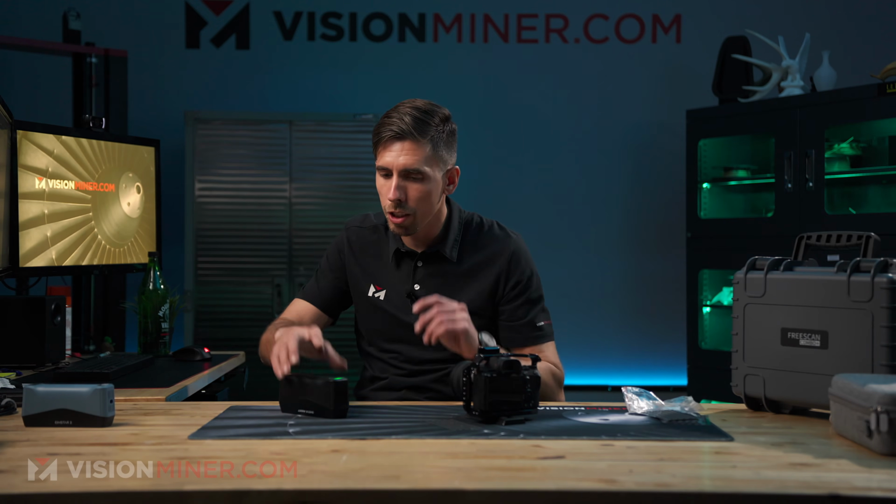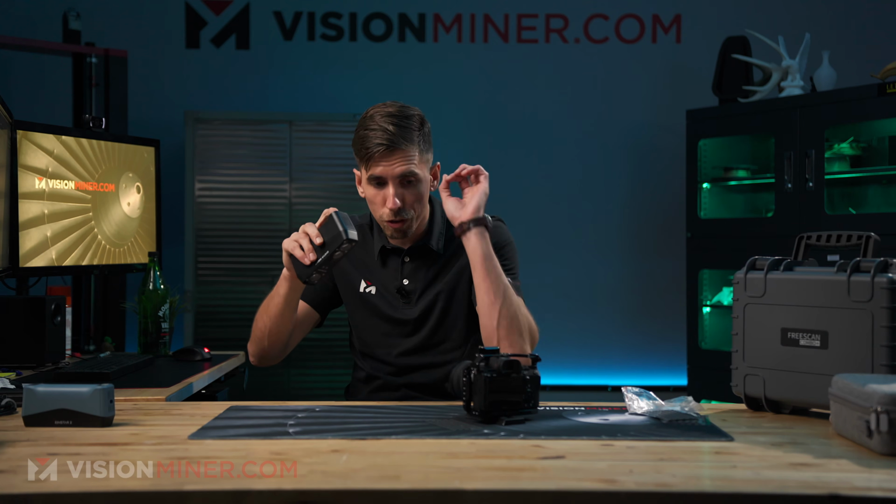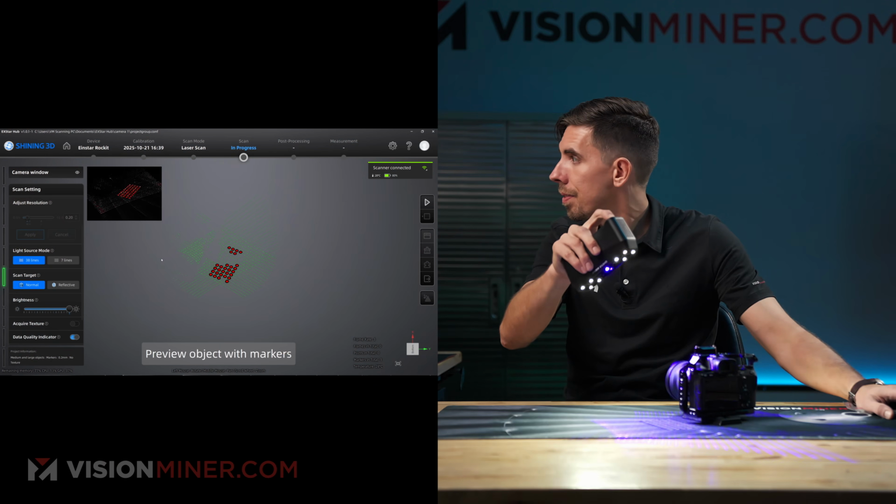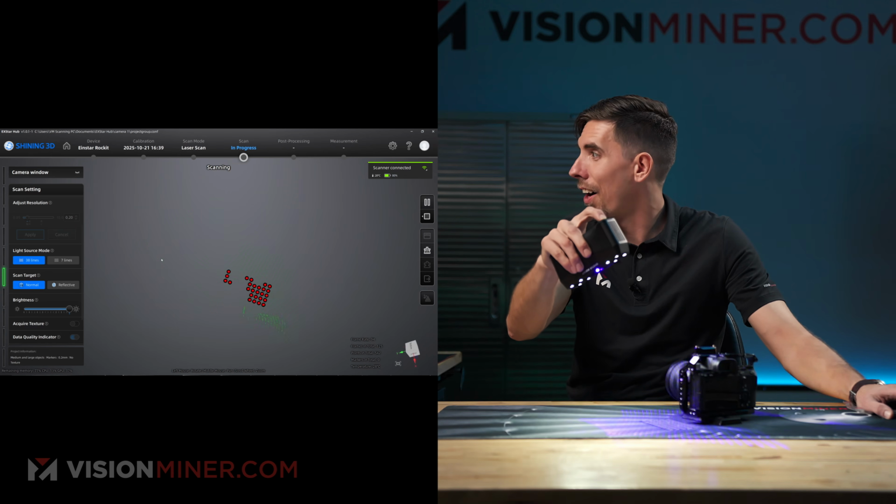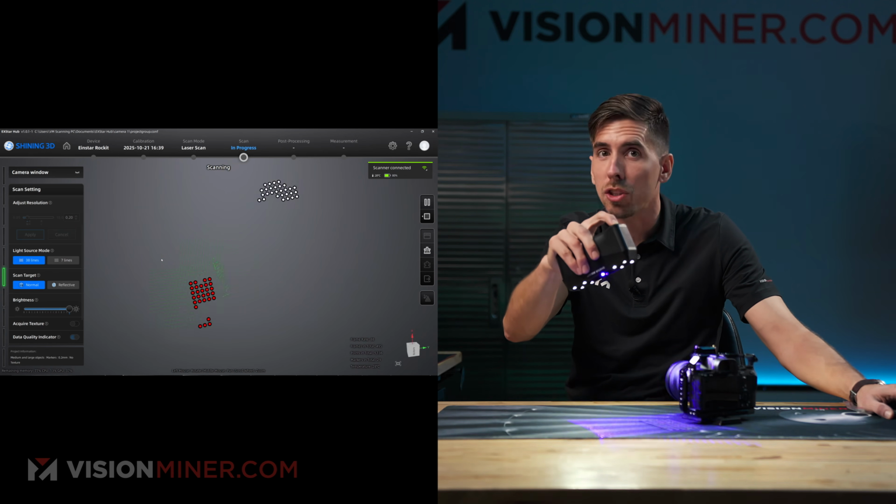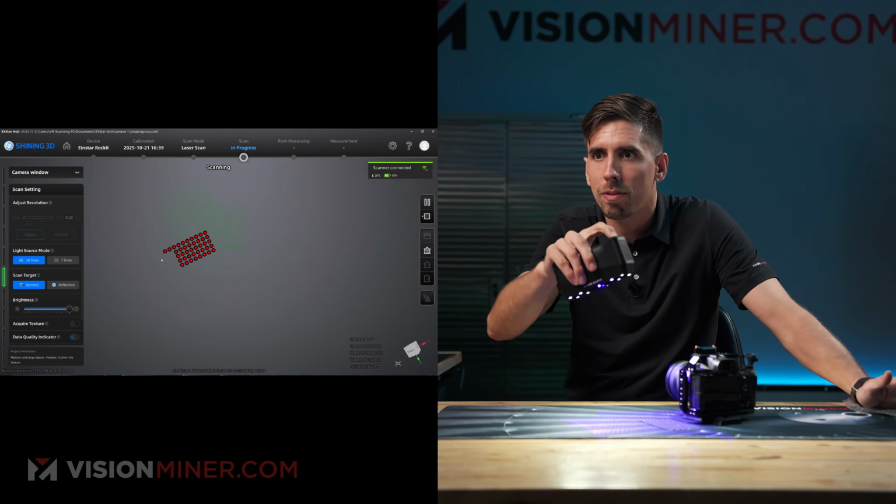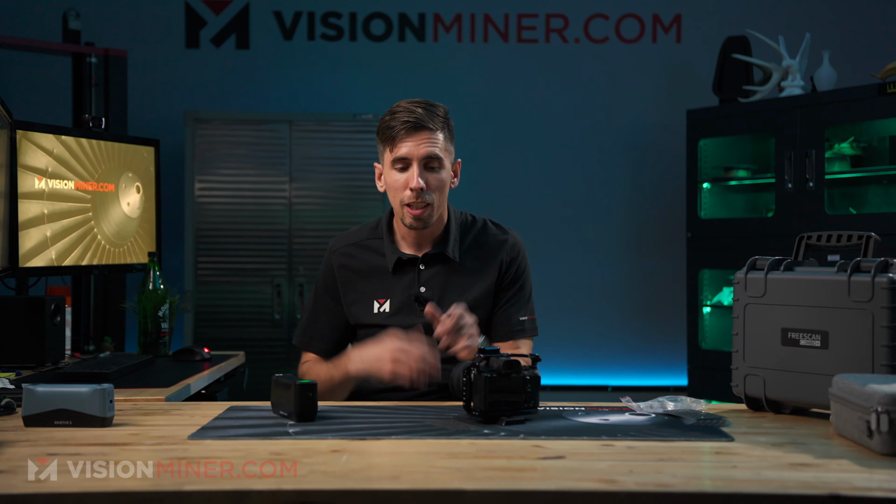I'm gonna take this little thing of markers, set it next to the unit, and just watch what happens. Okay, so here's what happens when I try to scan a grid, a symmetrical grid of markers. It's the preview, okay. Oh yeah, we get the spinny screen of death because it has no idea which marker is which because it's symmetrical. It could be either one, so it just freaks out. If you have too many markers, it will ruin your scan.